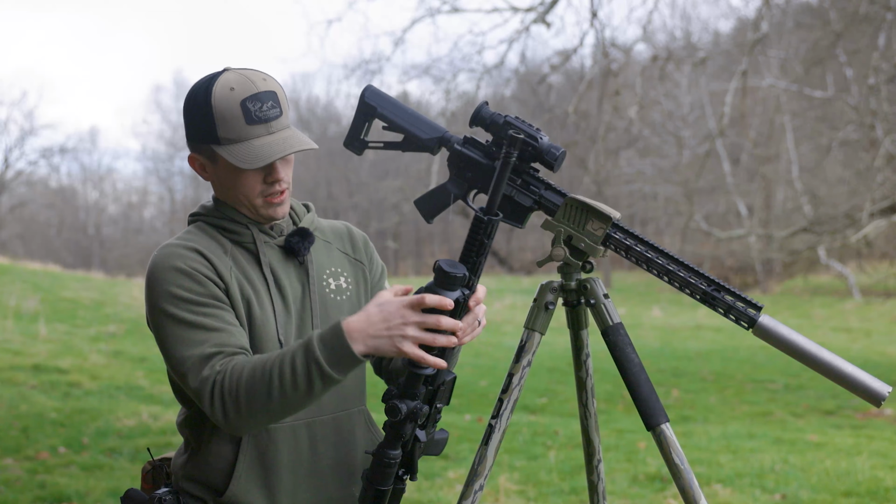So this has heat tracking. Really nice feature. I didn't think I would like it that much, but if you are scanning a field and you don't really pick up something, heat tracking will pick it up, and that's a really nice feature. It has one-shot zero, which is also nice, which is pretty standard in terms of thermals.